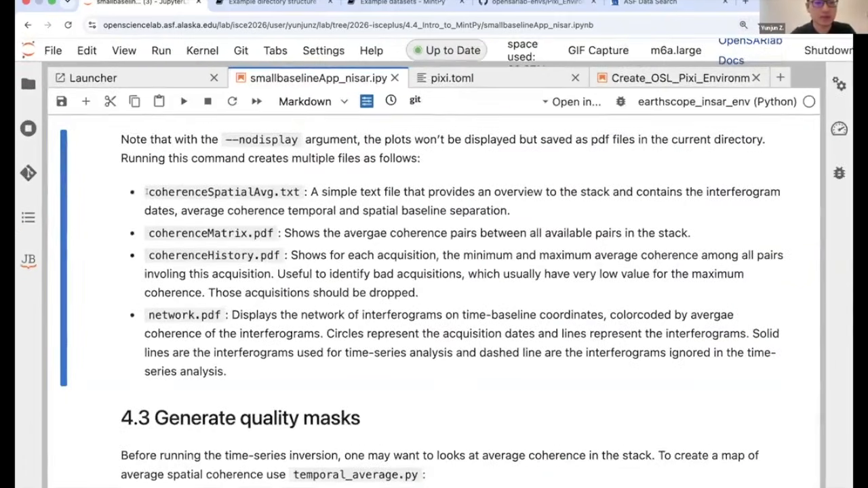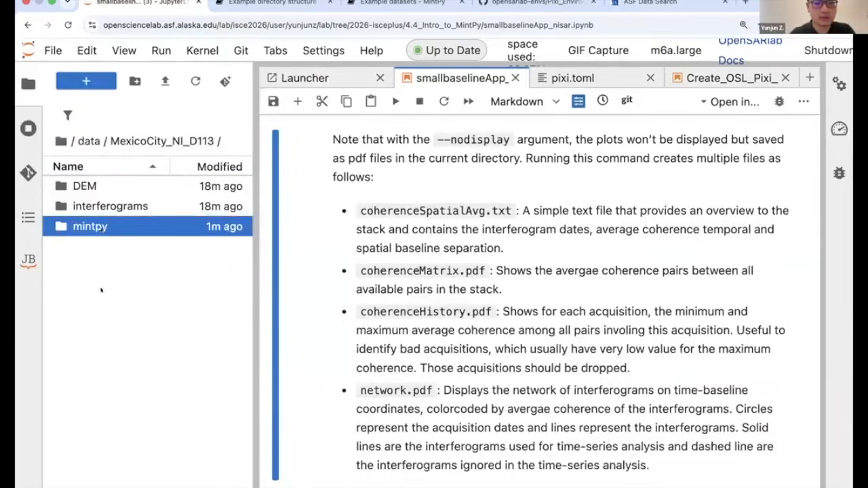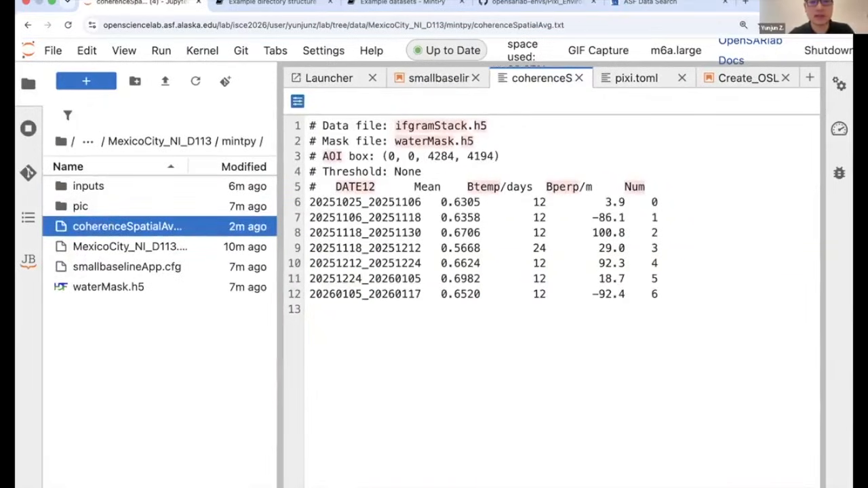You can take a look at it here. If we go to the MintPy directory, we have this TXT file, and you can see the date pairs we use to generate each interferogram, the mean spatial coherence, the corresponding temporal baseline and spatial baseline, and the index of the pair in the whole stack. So you can see the average spatial coherence is pretty high.